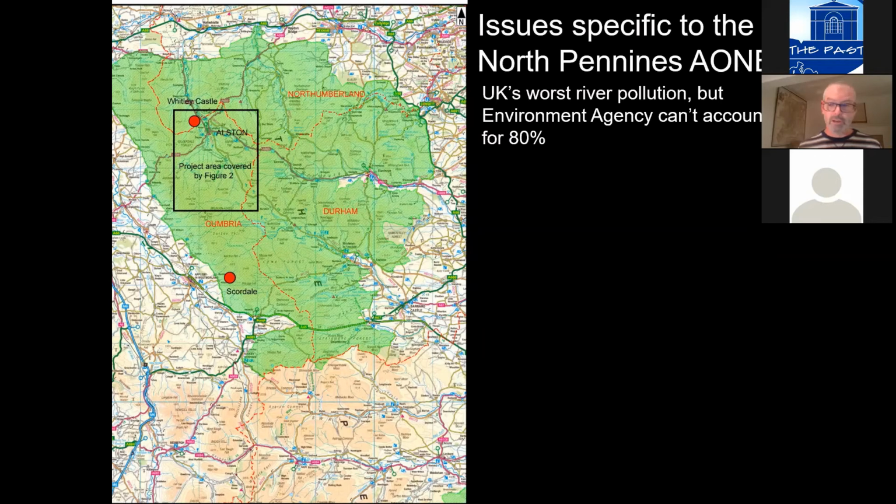It will never reach the standards required by the European legislation, but the Environment Agency can't account for about 80% of the pollution. They can't source 80% of the pollution. Some of it is because it's just naturally in the water. Others, they can't pinpoint where the lead toxins are actually coming from. We felt there was a role for archaeology in helping them to pinpoint those sources.